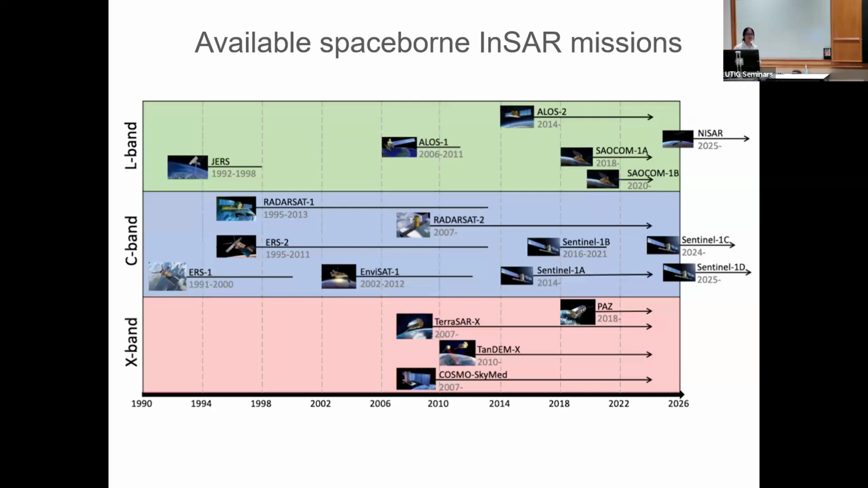We have SRTM data, and there's another mission that was doing topography mapping, but the majority of the InSAR missions you'll hear about are dedicated to mapping surface deformation. Here is a chart, and you can see we have such data available since 1992. A lot of the early missions were InSAR missions, shown in the middle: ERS-1 and 2, and ENVISAT.